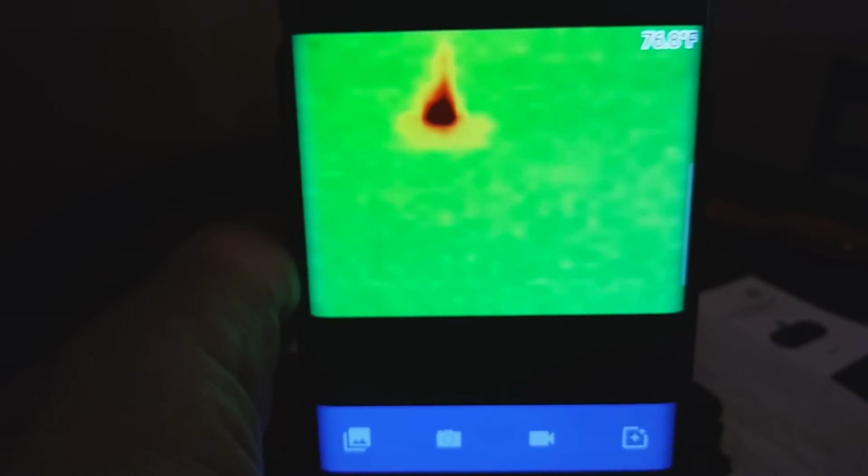I did a test from, I would say, 50 feet, and it's barely usable at 50 feet. If I walked 50 feet and then walked back, you wouldn't even know what it was. You would see a heat signature, but that's about it. So for something that is just portable, it does a pretty good job.